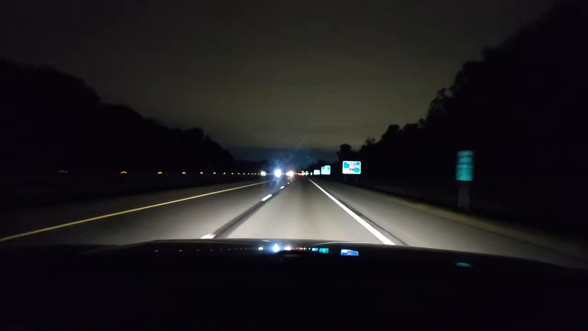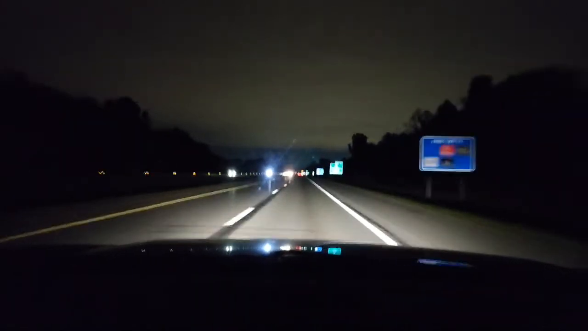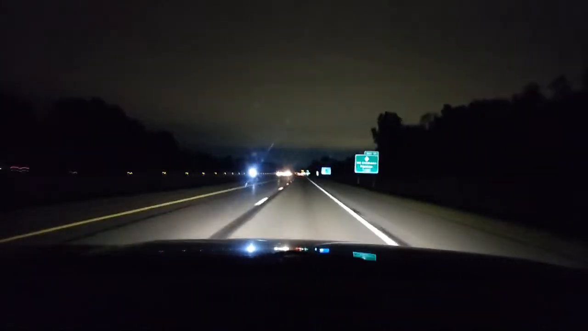A lot of drivers do fall asleep. We're going to get off at the exit, maintaining the speed. This driver's speeding up behind me as I'm checking my mirrors.